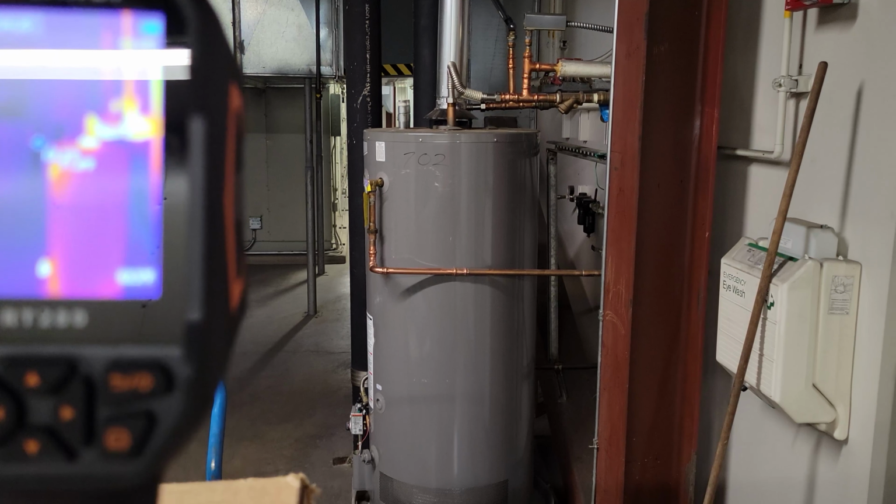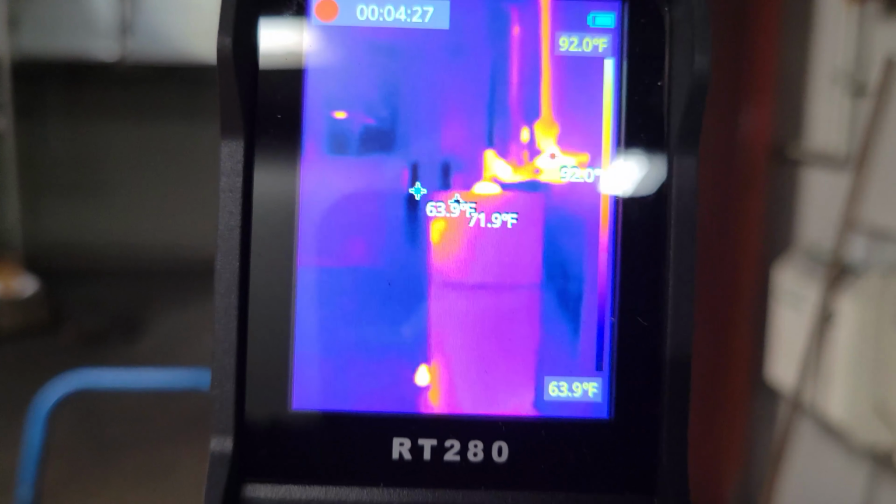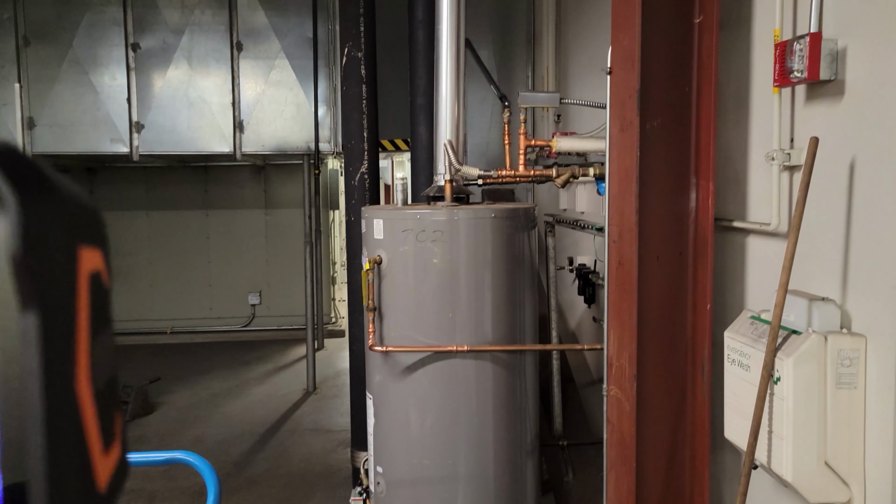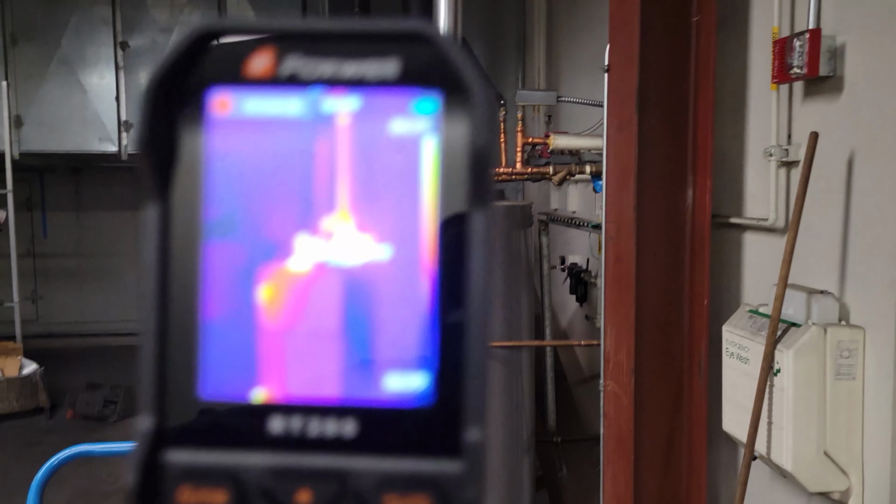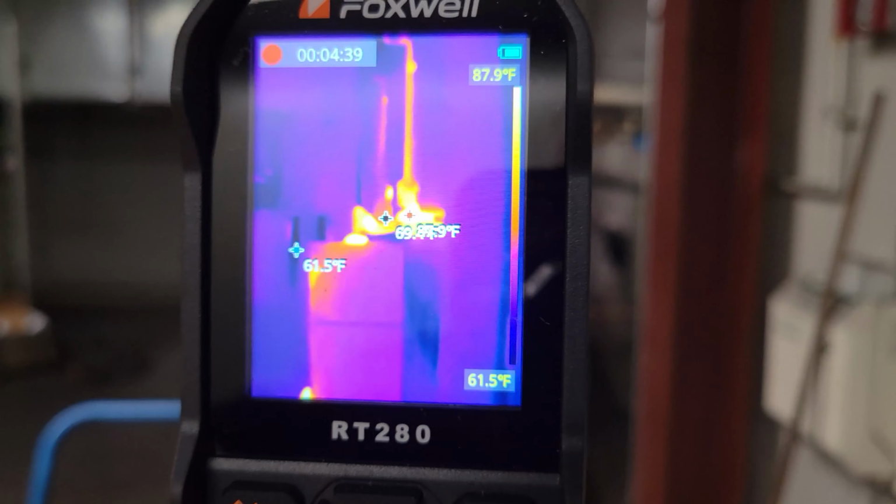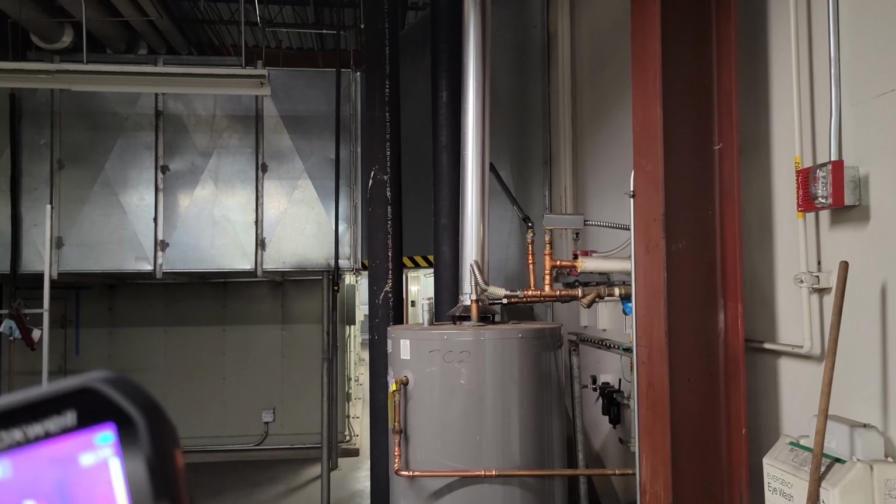So here we got a water heater, and we can see just how well the insulation is working on that guy. Seems to be working well. Of course, where those bare pipes are, we are seeing all that heat. So it just goes to show how much better you can actually make this thing if you insulate those pipes like that.